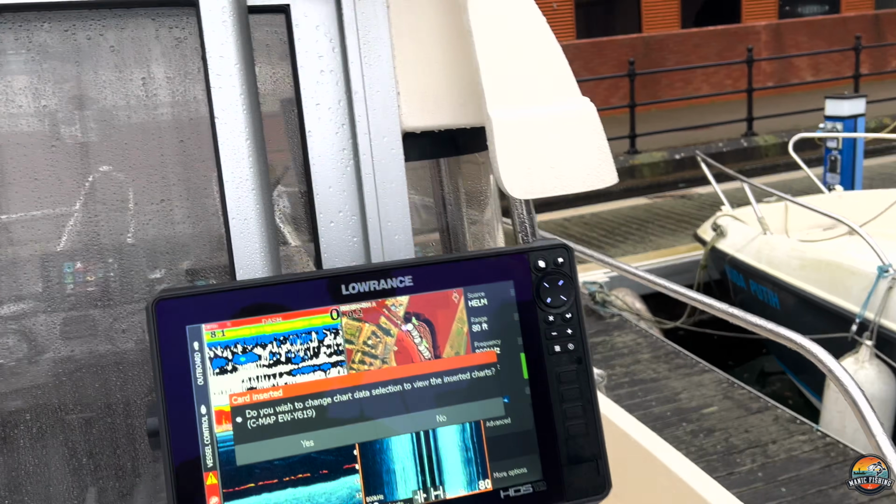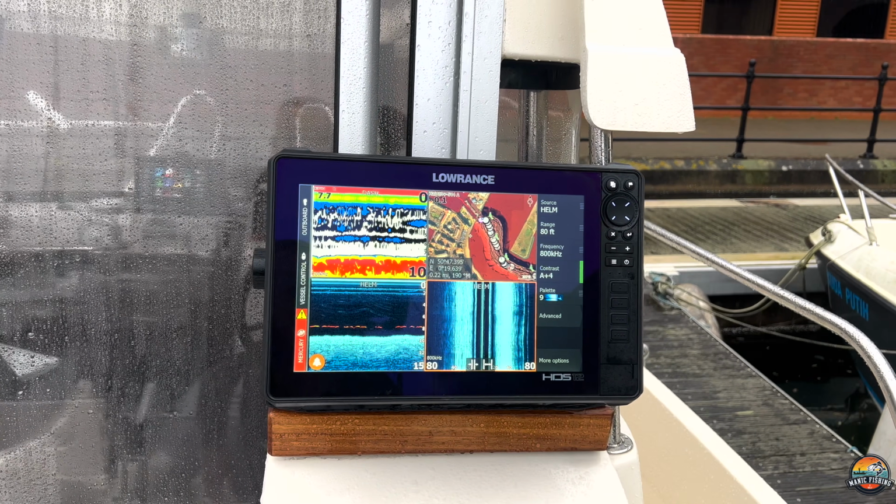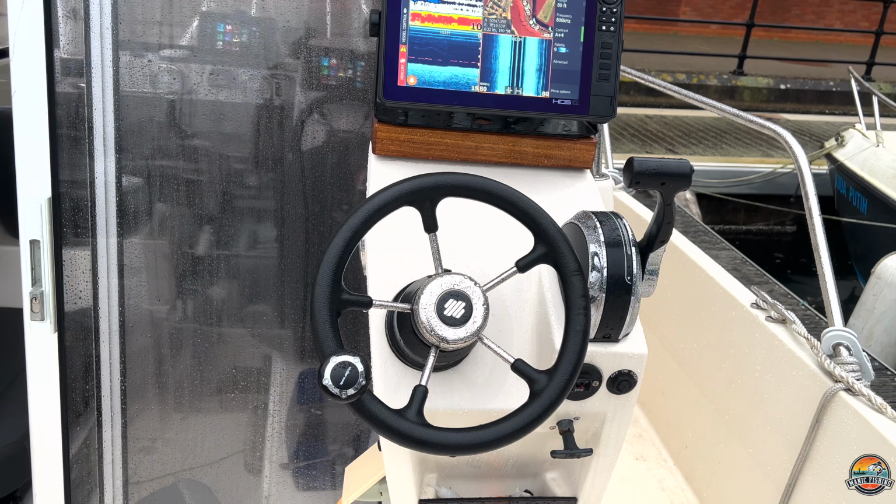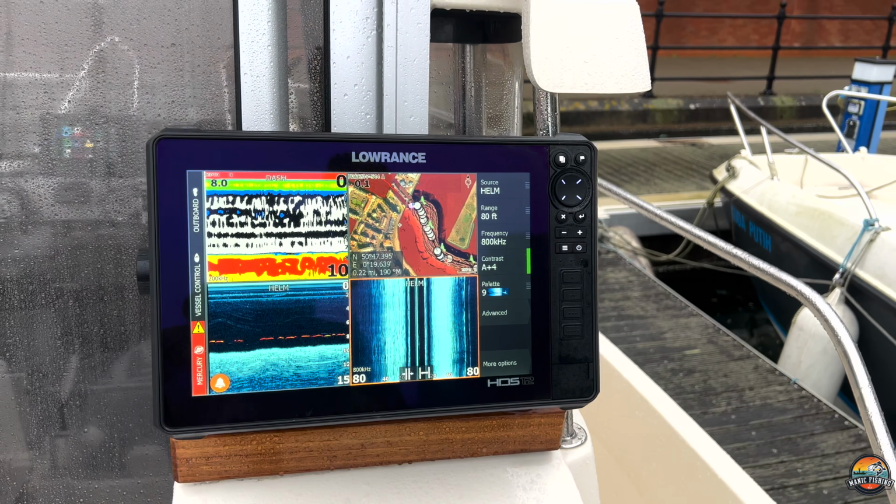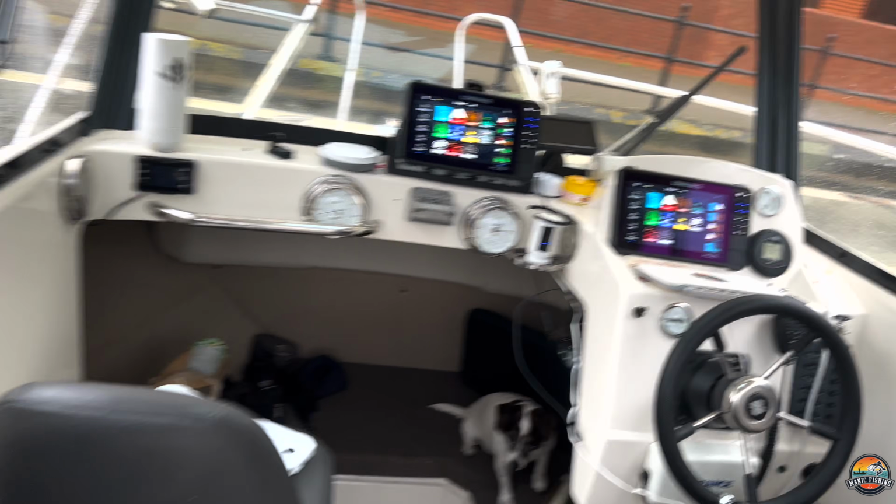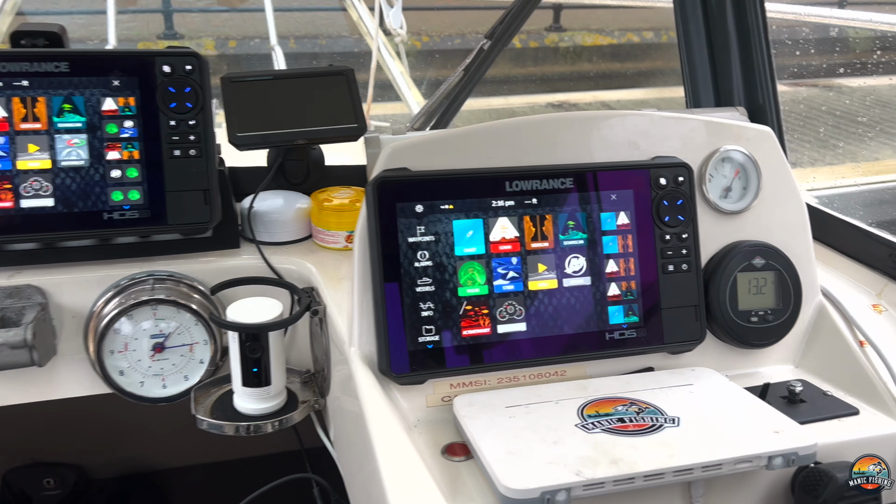On the back of my boat I have a Lowrance HDS Live 12-inch unit, and I've got a second helm on this boat, so when I'm going around the wreck or in and out the locks it's easier to operate. So I'll show you a bit more on that in a minute. And as I come inside the cabin, I have two Lowrance HDS Live units.